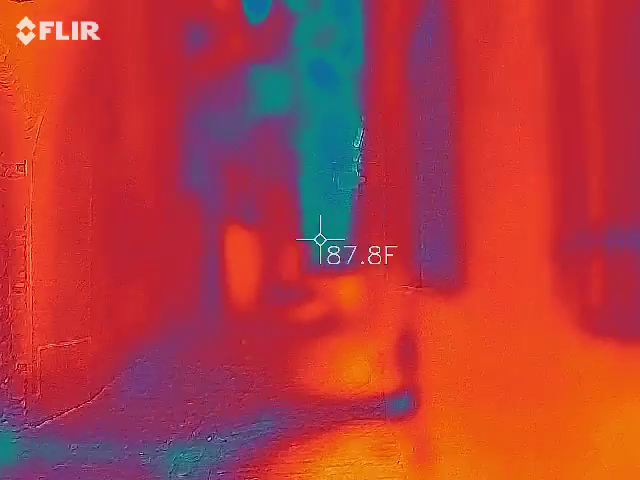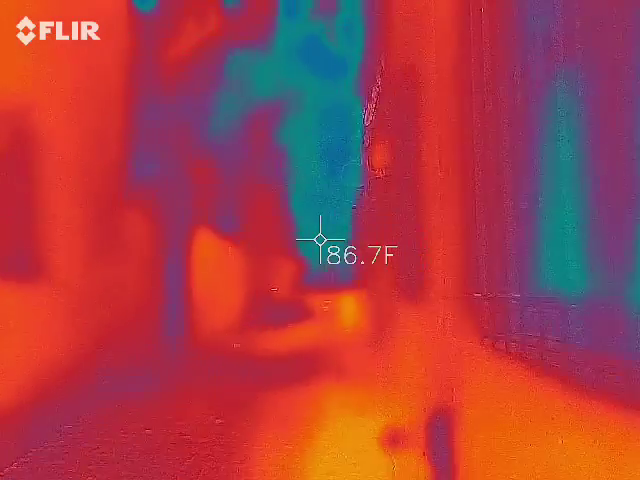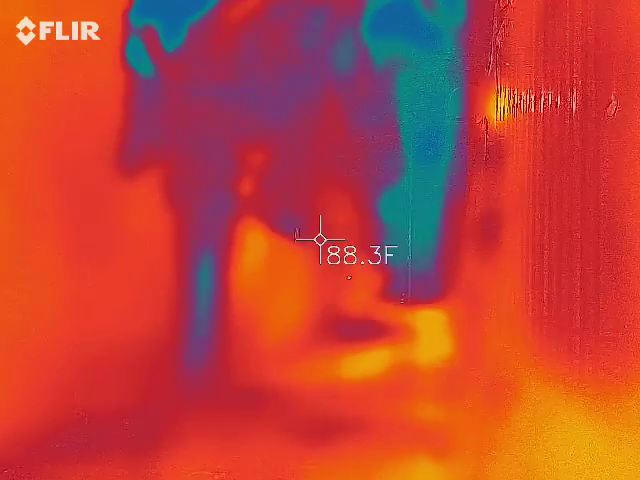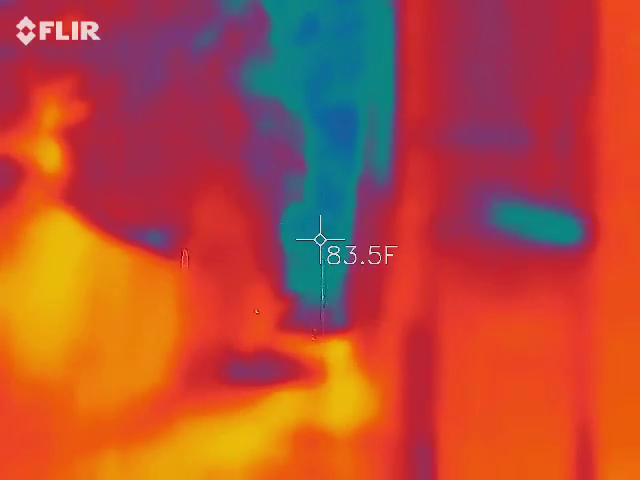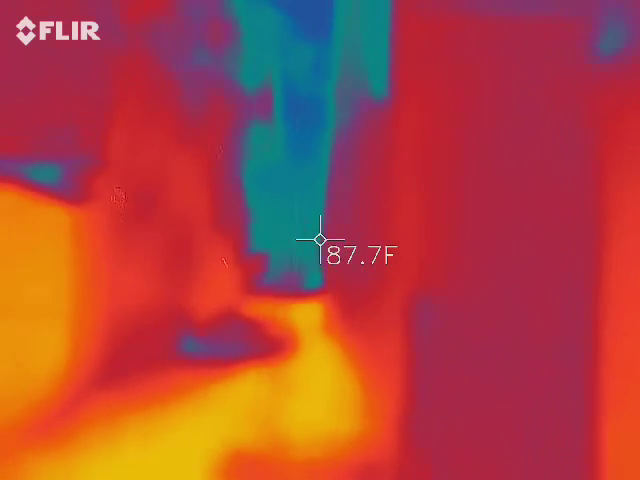Do you think this is the original cobblestone road? Yes. So we are looking at 1710, roughly. And these were made out of clay. So these are clay bricks. They were way more level back in the day. So if you remember the flooding and everything else we endured down here.